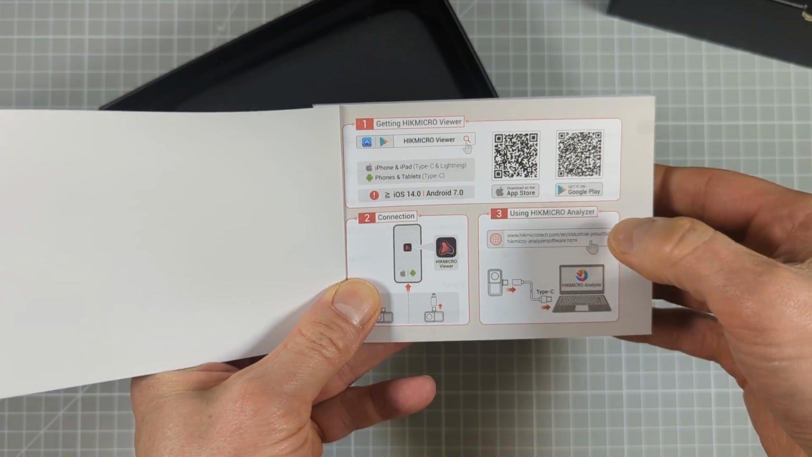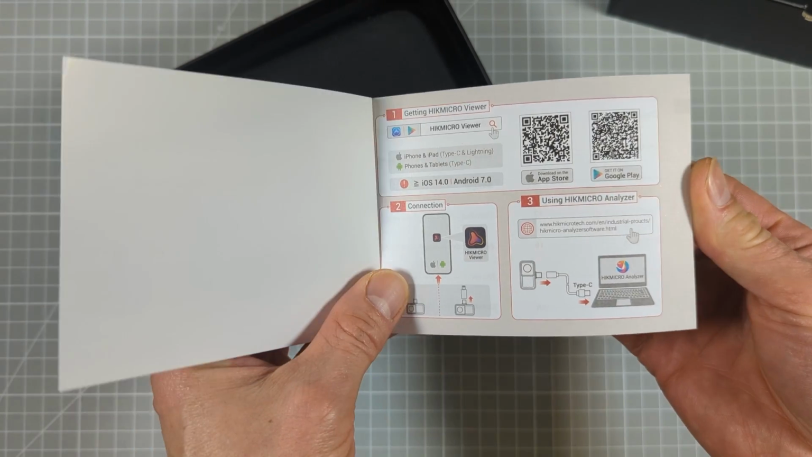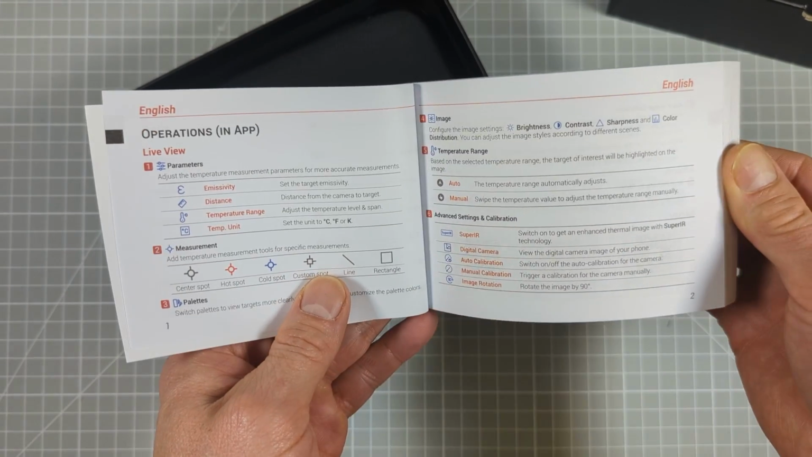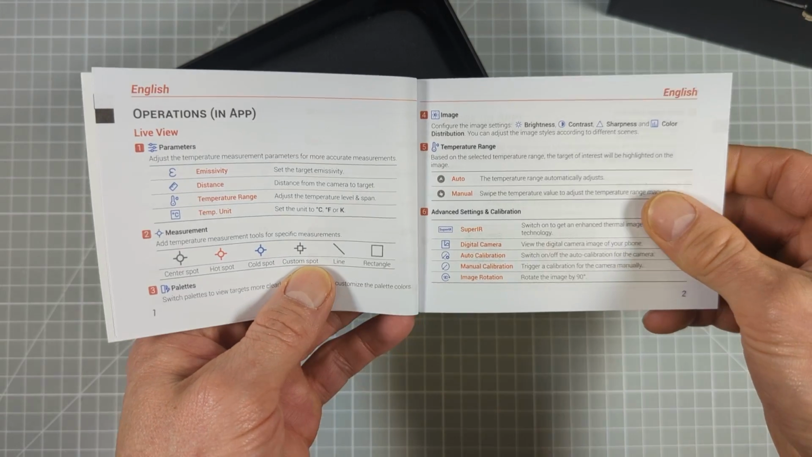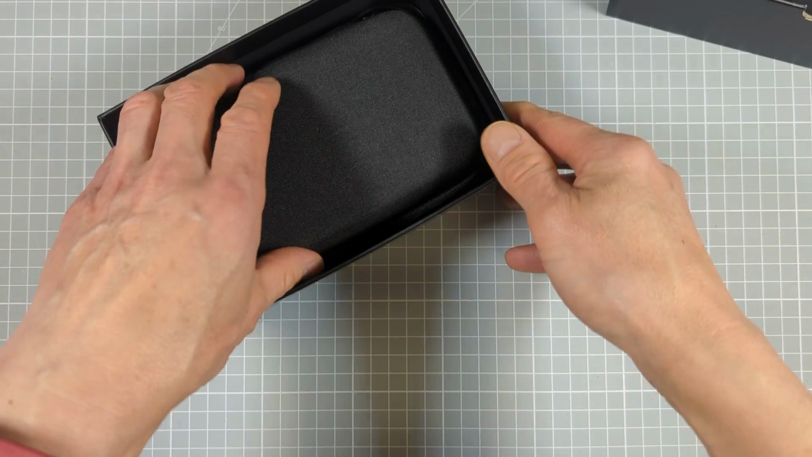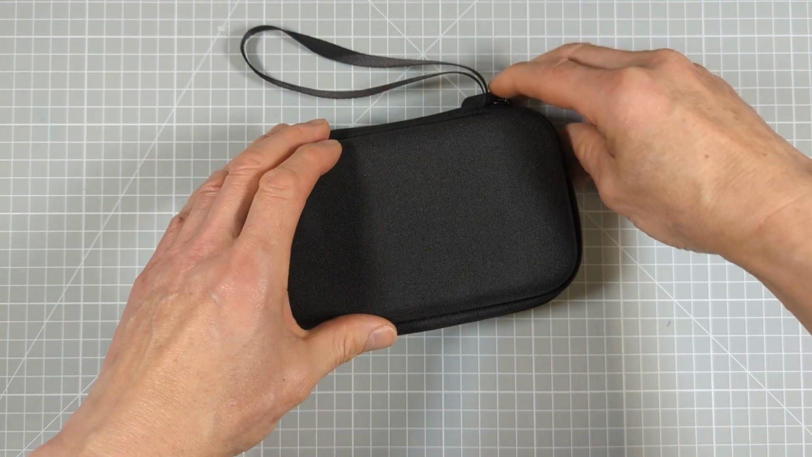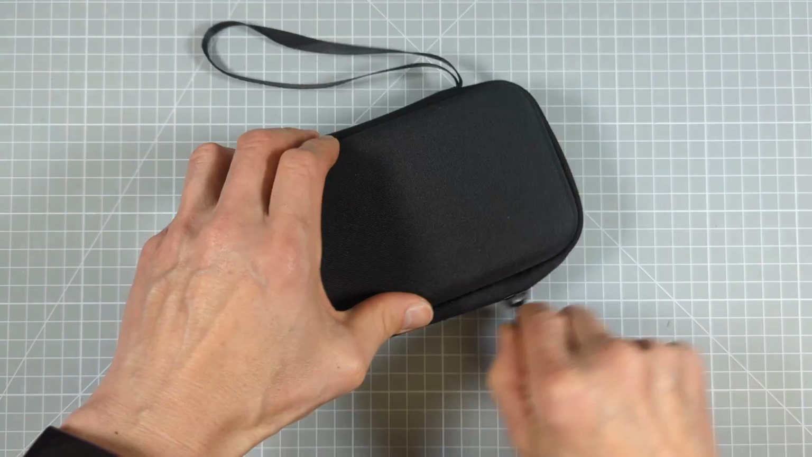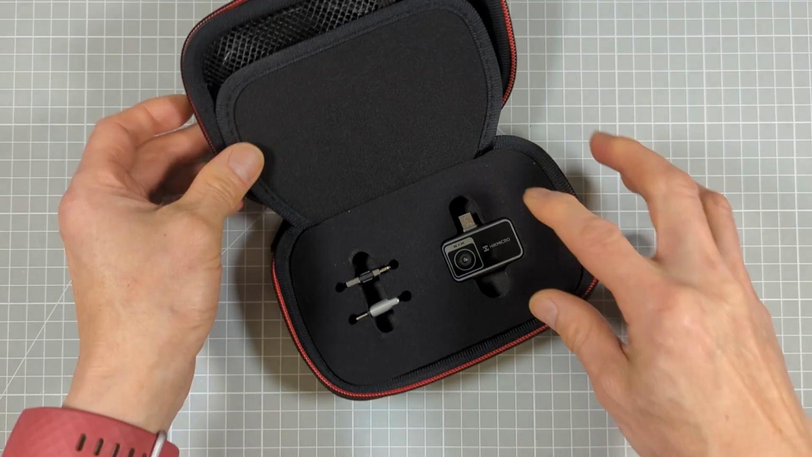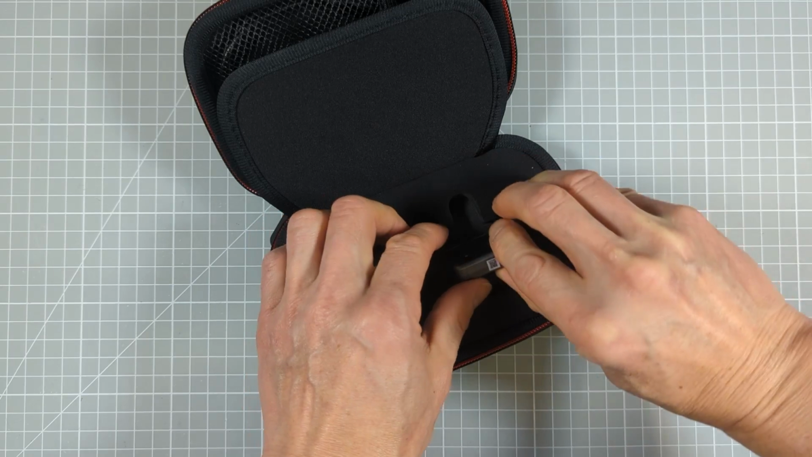Or of course you can download an app for your computer and then connect it directly into there and turn your computer into a thermal imager. And then it goes on to talk you through how to use the various modes of operation and measurement systems. So we'll have a look at that in a second. The camera itself then comes in a really nice carry case to protect it. So if we open that up, we'll see that our camera itself is underneath this flap in a very well protected padded area here. So if we get that out.